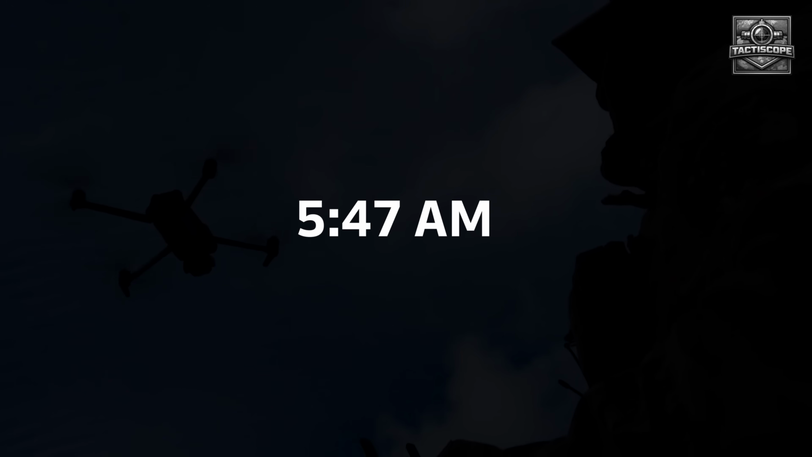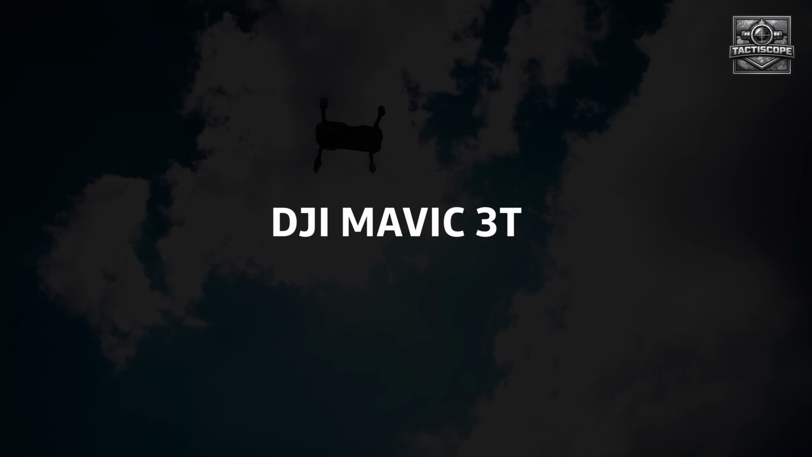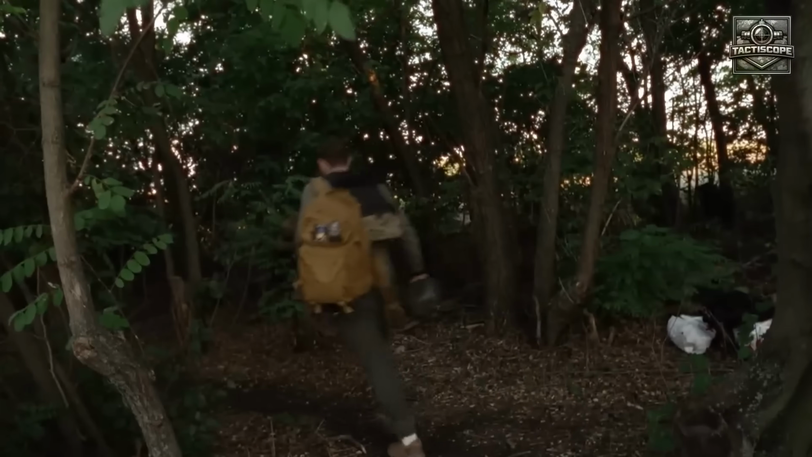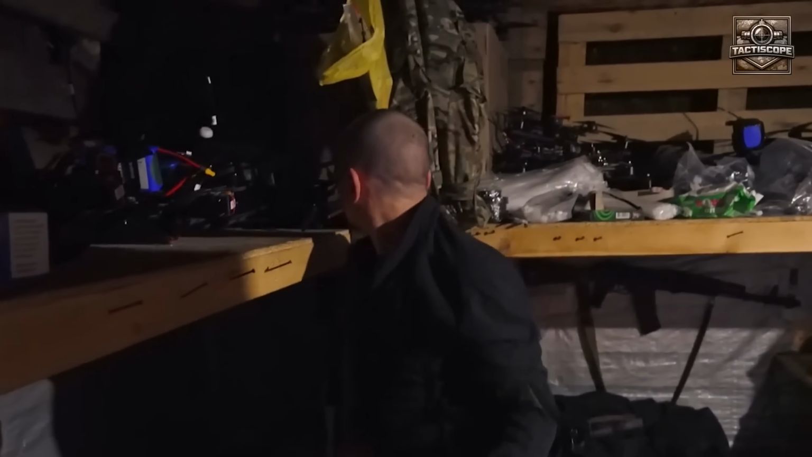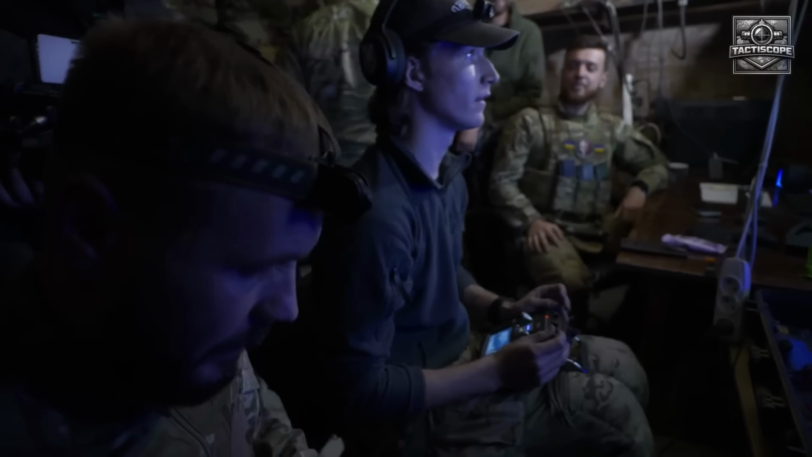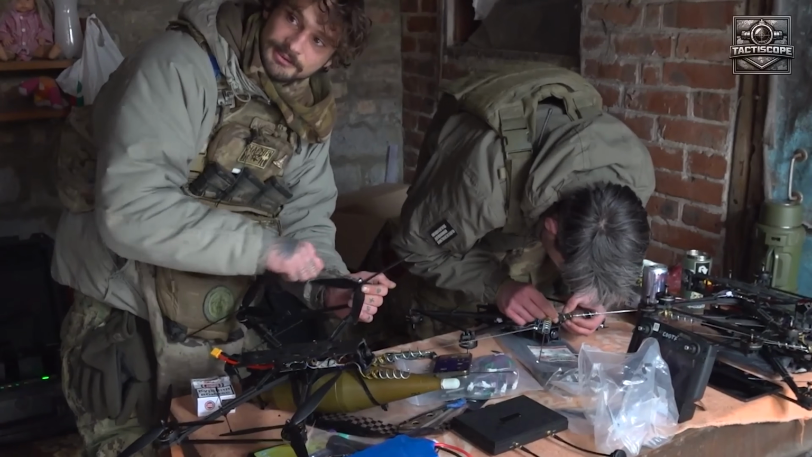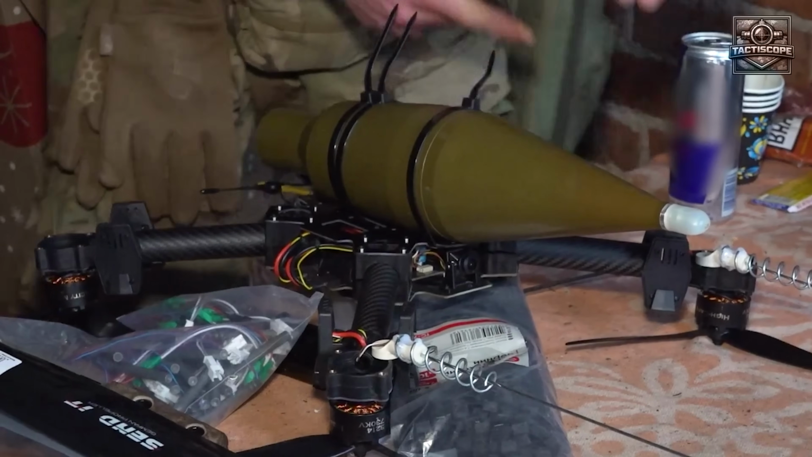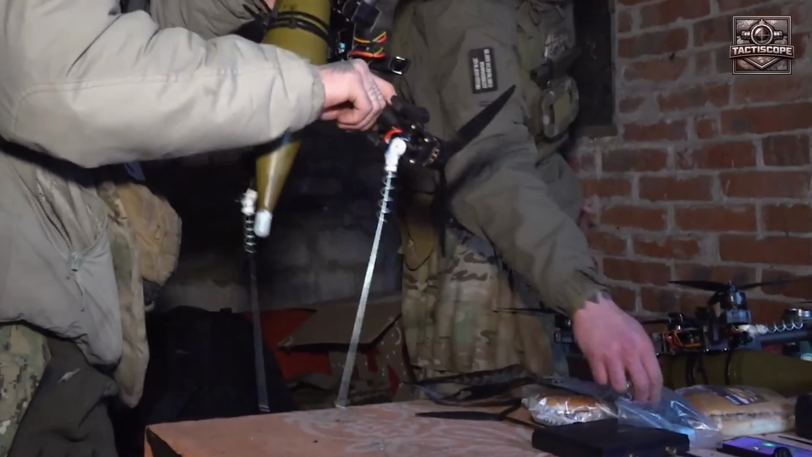At 5:47 a.m., a DJI Mavic 3T reconnaissance drone was already circling at 280 meters above the Bakhmut Chasiv Yar road, its thermal camera painting the darkness below in shades of white and black. 3 kilometers to the west, a Ukrainian drone crew from the 427th Separate Brigade of Unmanned Systems, call sign Rarog, sat in a ruined basement.